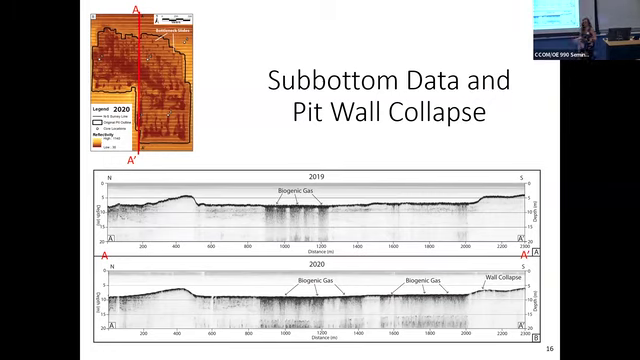This is a little bit of extra bonus stuff. This is the type of thing that really interests me, so we're going to talk about it. Our subbottom line runs right down the middle from north to south through that initial survey area. You can see that on that map there, A to A prime. The far side is the north, this end is the south. The top panel is the 2019 data, and the bottom panel is the 2020 data. So it's the exact same line, same orientation, right through the middle of the survey area.